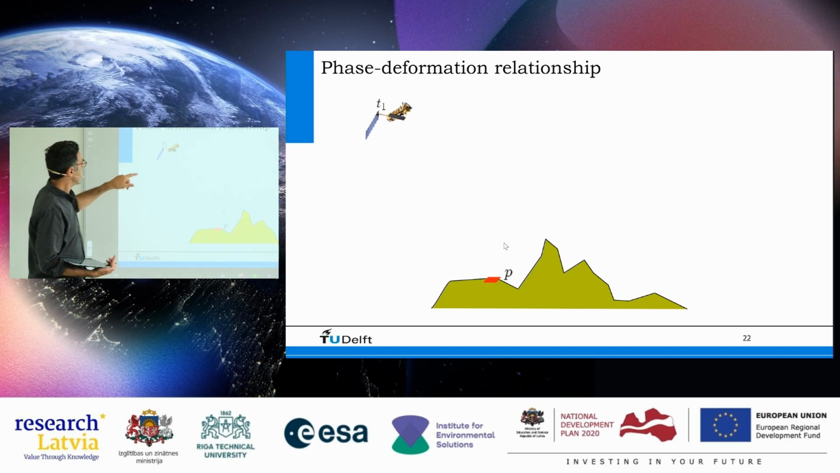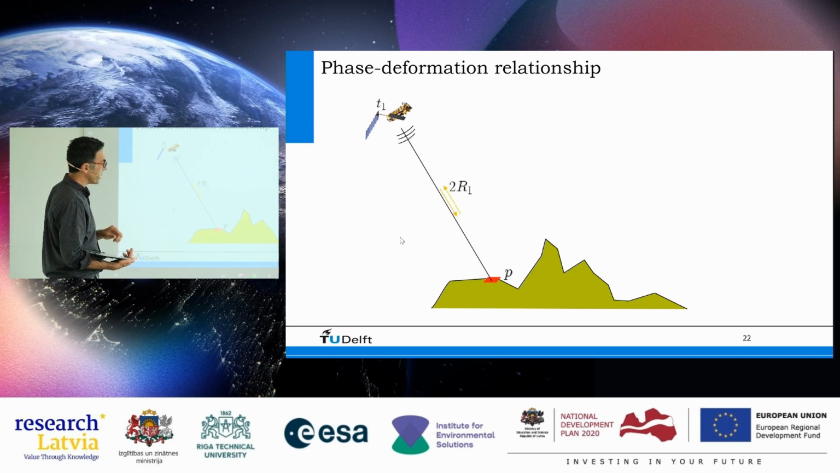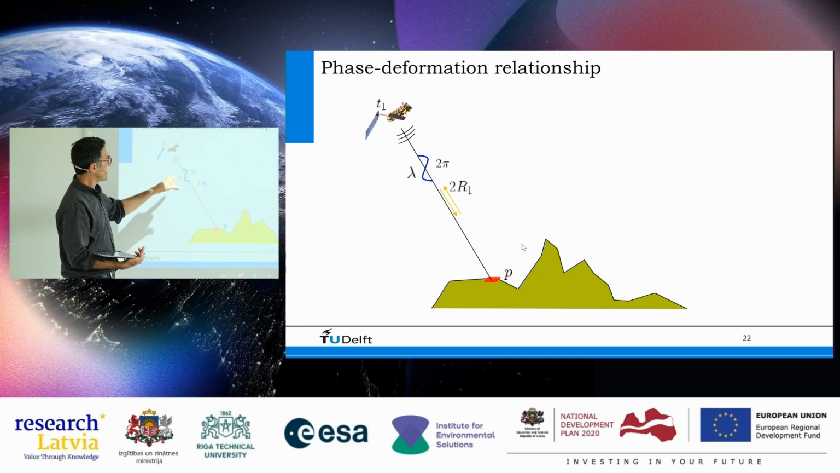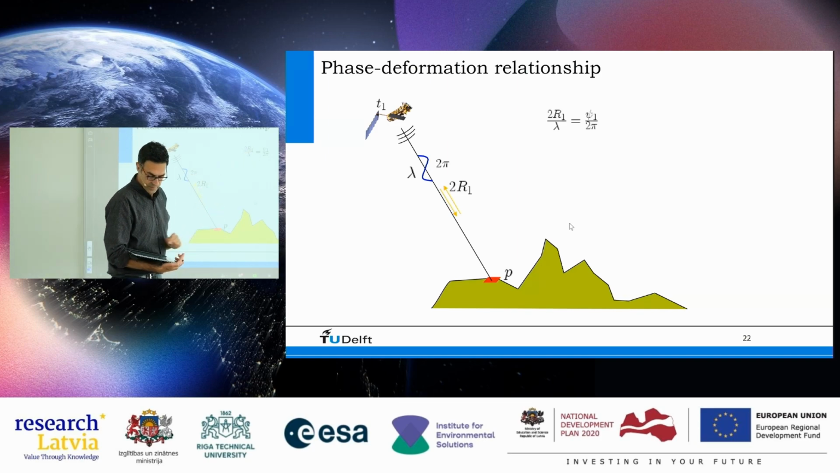The analogy is the same. So I have a satellite at T1 in space. I have a pixel on the ground over here. There's a distance between them that is called R1. We have to go twice, two times R1. We measure it with wavelength precision. So the relationship is the same as we had over here, right?